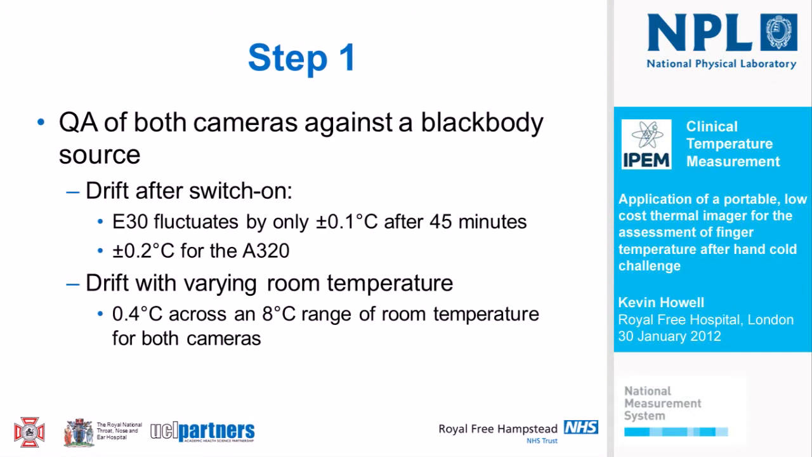We also know that thermal cameras, especially the uncooled devices, tend to give a drifting output with varying room temperature. So we took John's lab across an 8 degrees Celsius room temperature range. By the end we were really pretty warm. And we found that if we vary the room temperature by as much as 8 degrees Celsius, the reading we get from the stable black body temperature varied by around 0.4 degrees Celsius across that range. We think that's pretty good, considering in most controlled temperature labs we're not going to be varying the lab temperature by 8 degrees Celsius, but perhaps by as little as plus minus 1 degree.